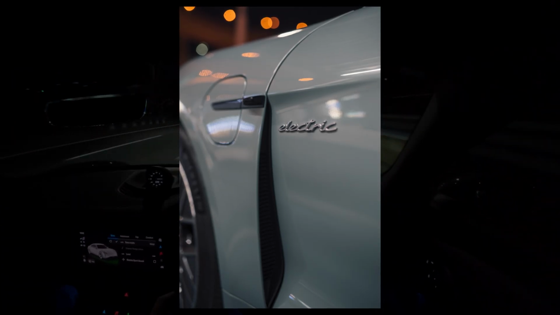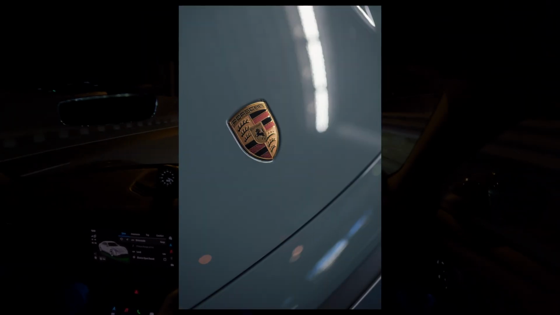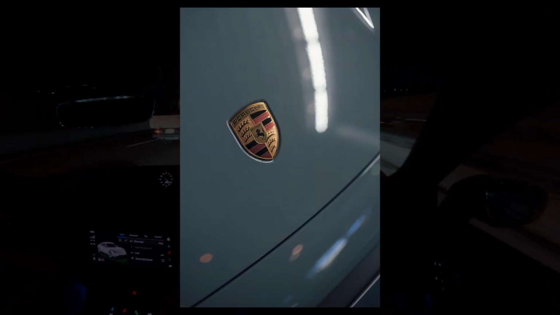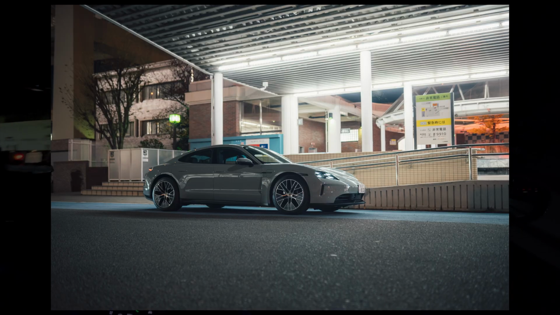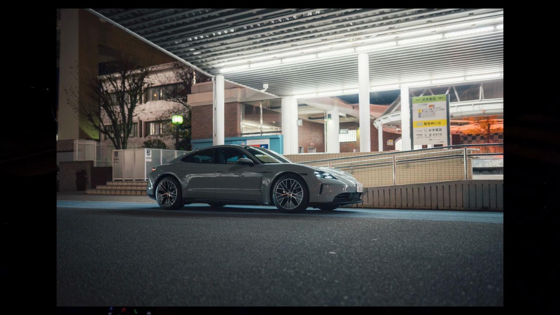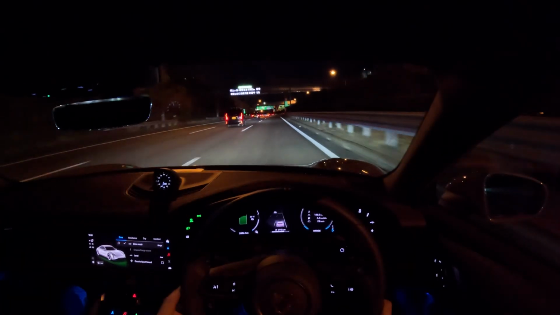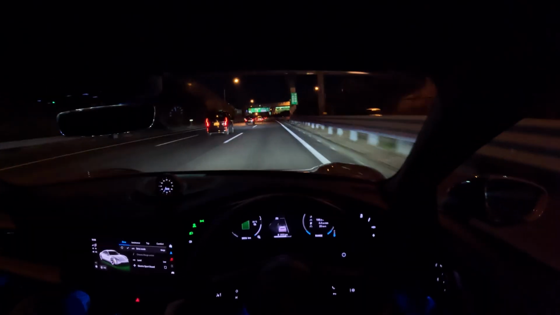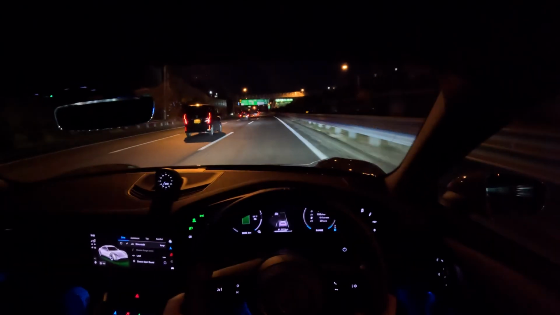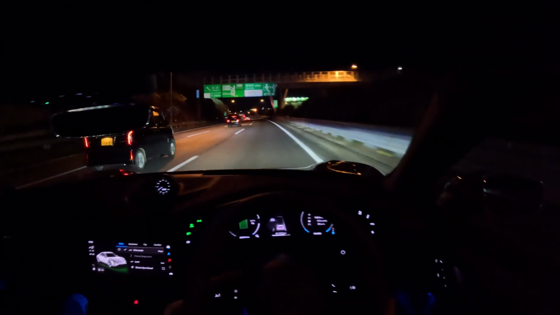I'm not sure why Porsche would have engineered that into such a flagship model for their brand, but maybe it's just me being overly critical, but this is what I do. So if you do go and check out the new Taycan, this is a 2024 updated model, have a look at the door handles, see if you like them, because I almost would say they're getting a little bit annoying.